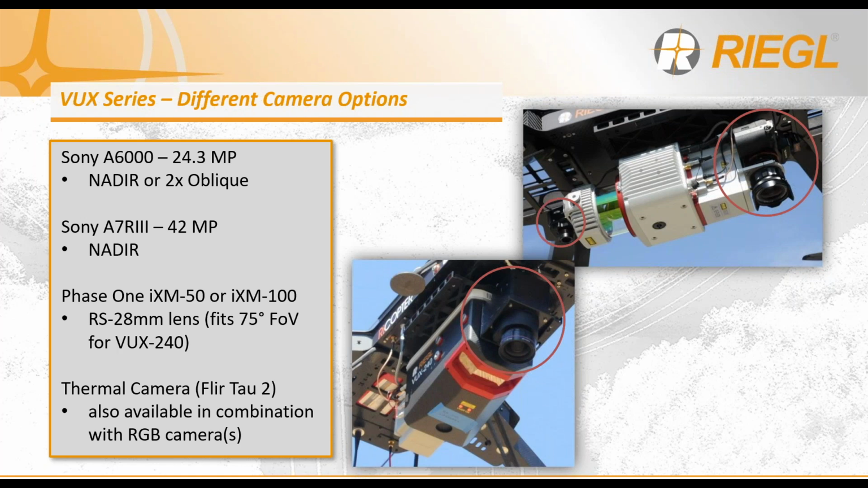And for those needing thermal imagery, we also make use of the FLIR Tau 2, and because of its small size, this camera can be offered in conjunction with the other RGB cameras that I mentioned.